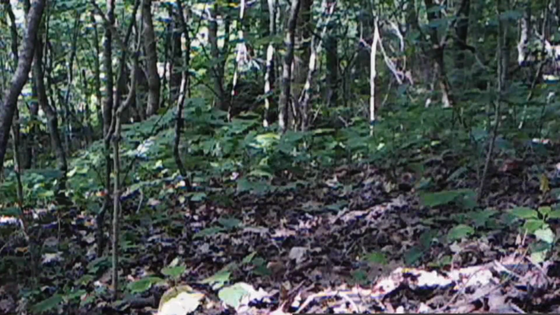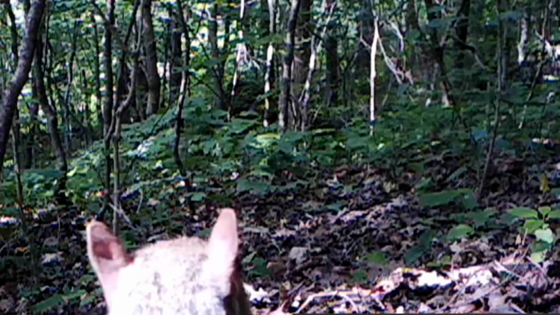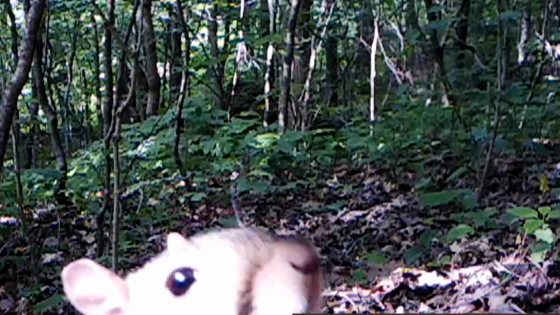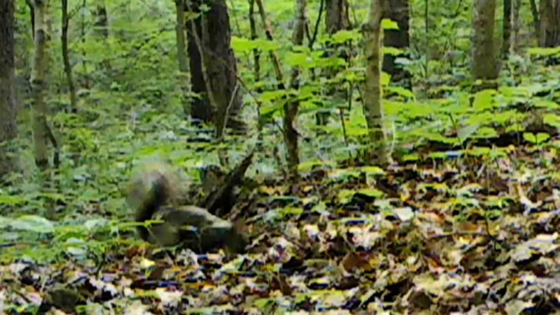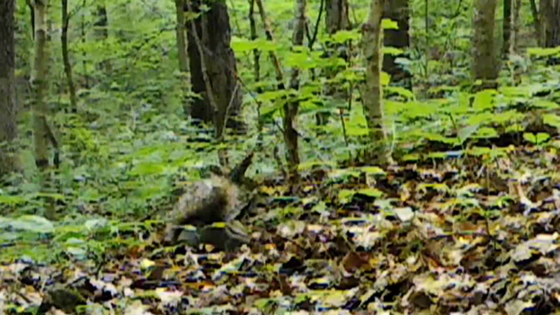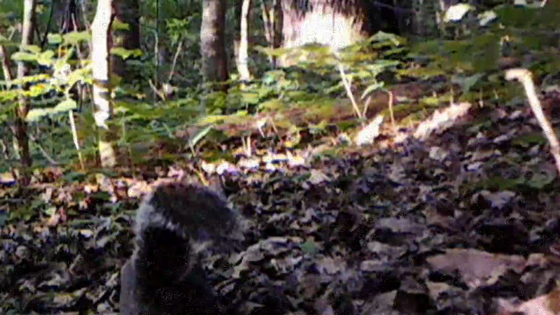But it's time for the squirrels. They're watching out too. They got a lot of animals after them, predators. But they go about their business, but they always, every few seconds, gotta look and see what's watching them. They're nervous.